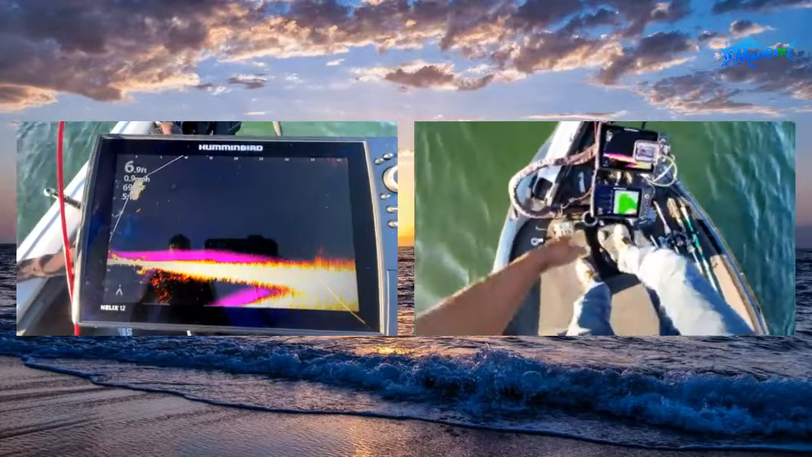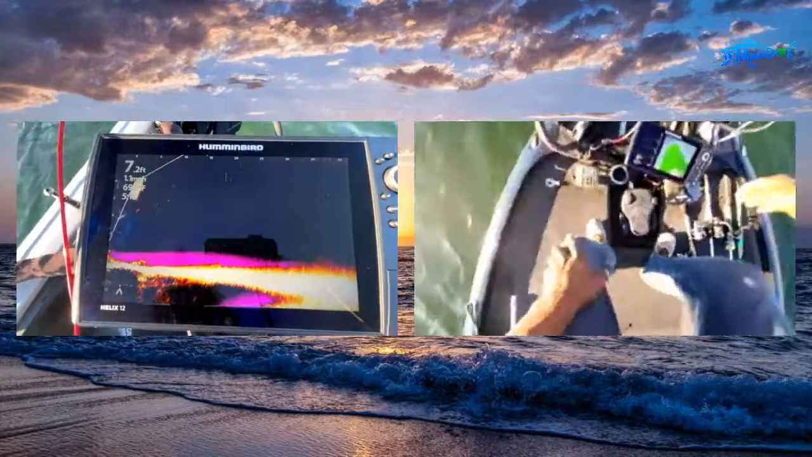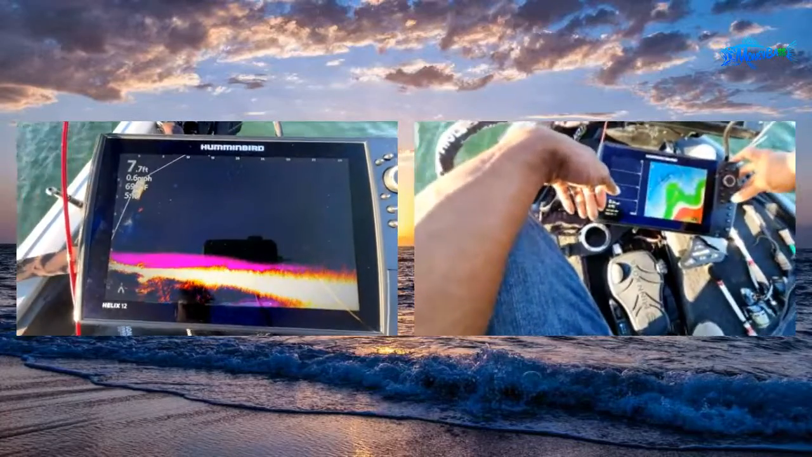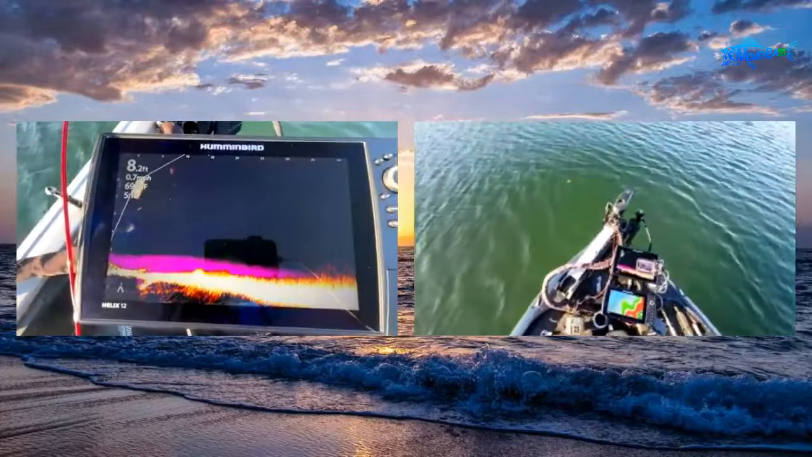All right, and there we go, guys. What is that right there? Not sure what that is, but what I'm going to do is get out here, take a look at some cover, some structure, and just see how this stuff looks out here.